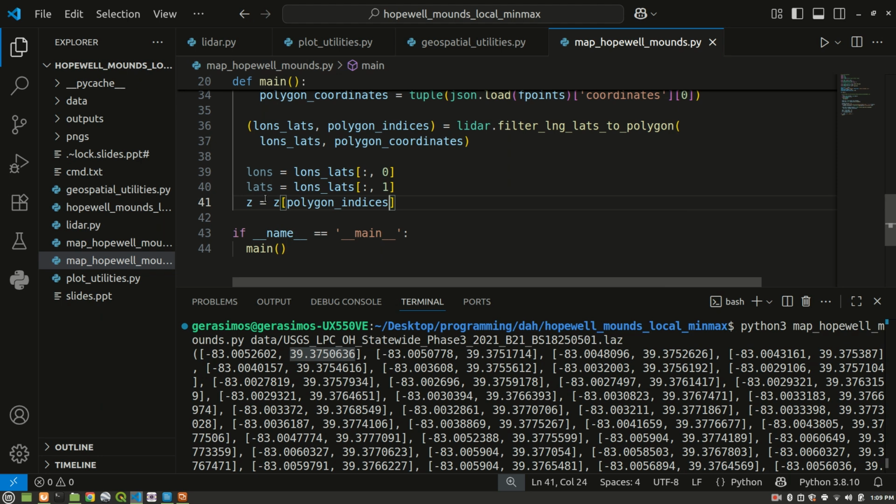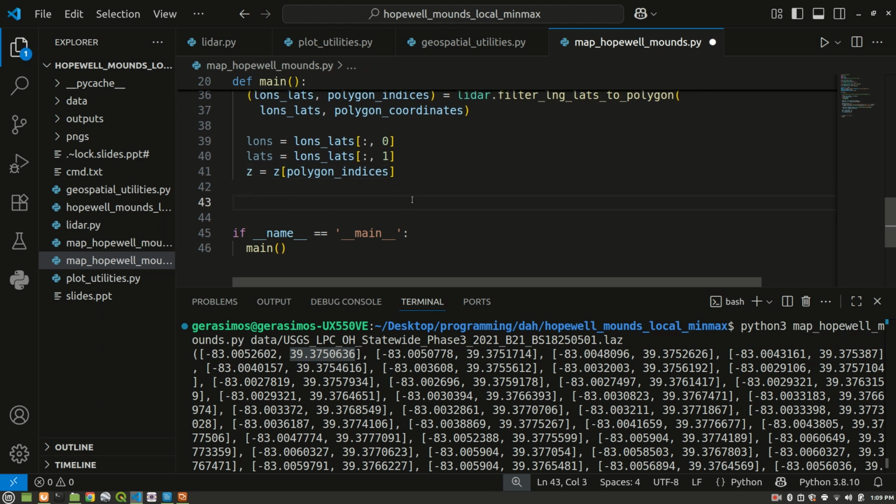The next thing that we're going to want to do here is remove any points that probably correspond to trees, right? So I'd like to assume that this whole area, and I guess this is just an assumption, this Hopewell Mounds complex, is relatively flat. So the surrounding trees and even some of the trees inside the park are much taller than the mounds themselves, although I could be wrong about that. But I'm going to go ahead and do some filtering anyway, and try to filter out trees inside the image.